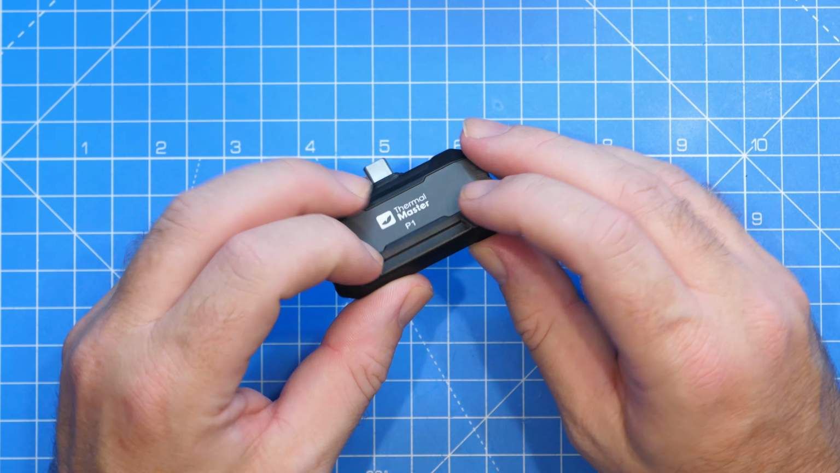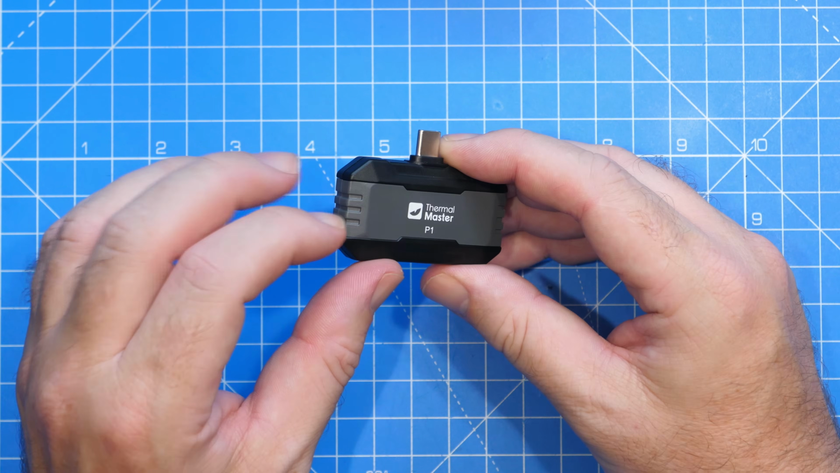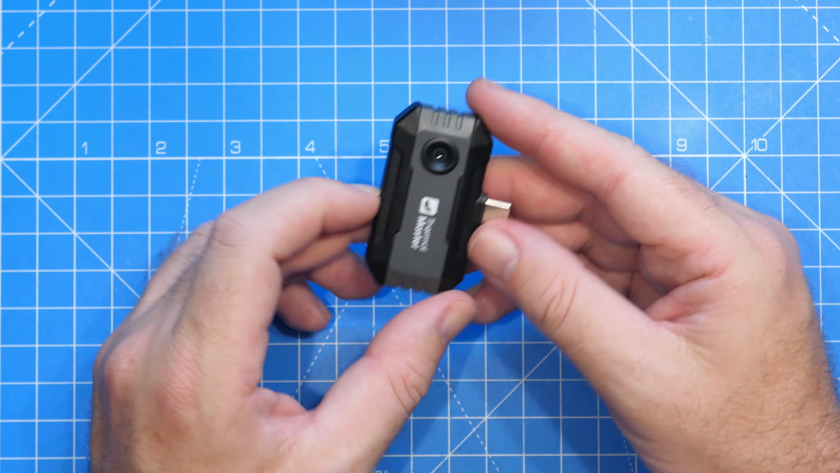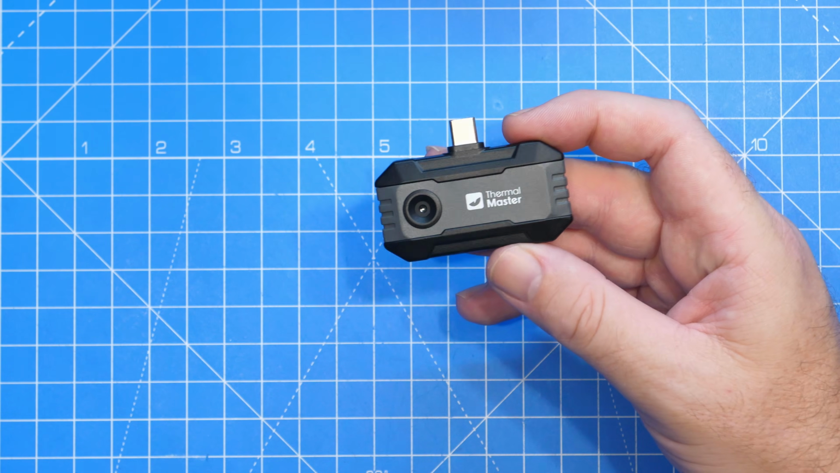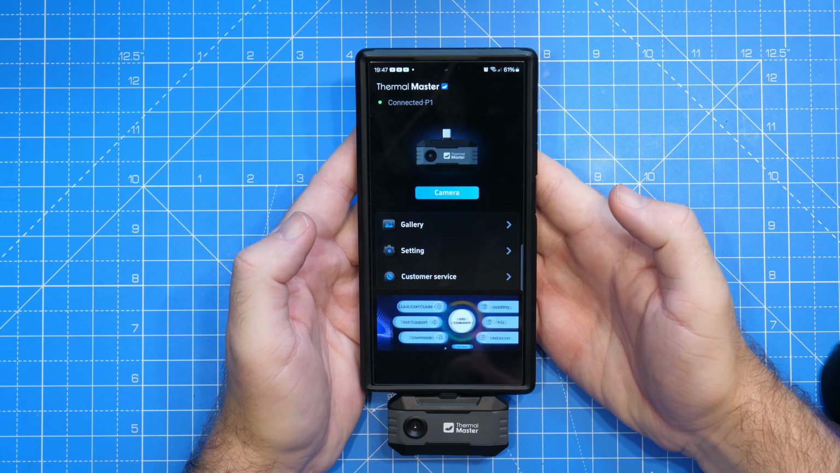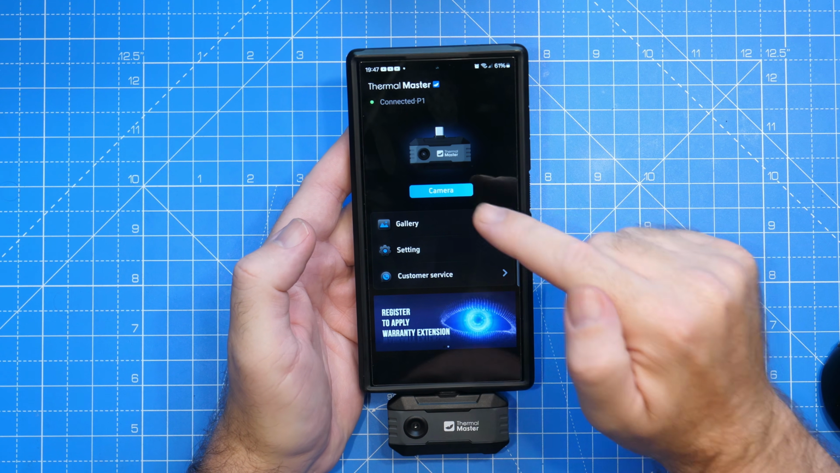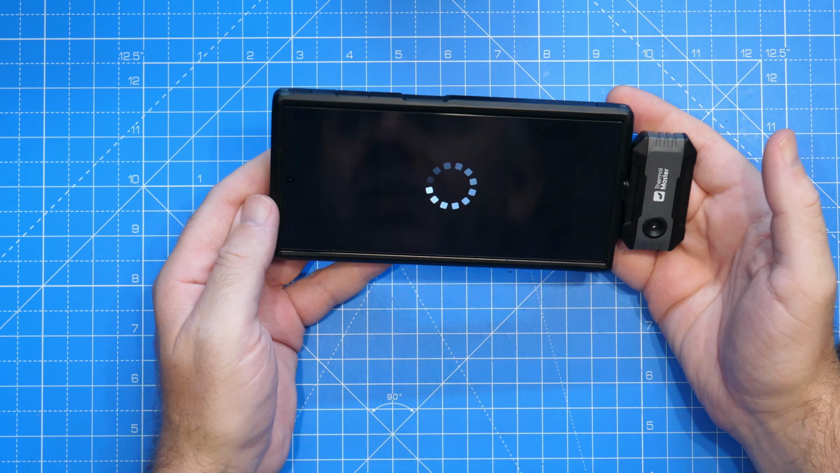Externally, this camera is made of plastic. It does have these sort of sections around here that give it that rugged look. And then we've obviously got a metal USB-C port there. There isn't a great deal to show you externally, and it simply connects to your phone by plugging in to the bottom just like that. On your phone, it is designed to be used with the Thermalmaster app, and once connected, you can click on the camera and then you should see it appear.